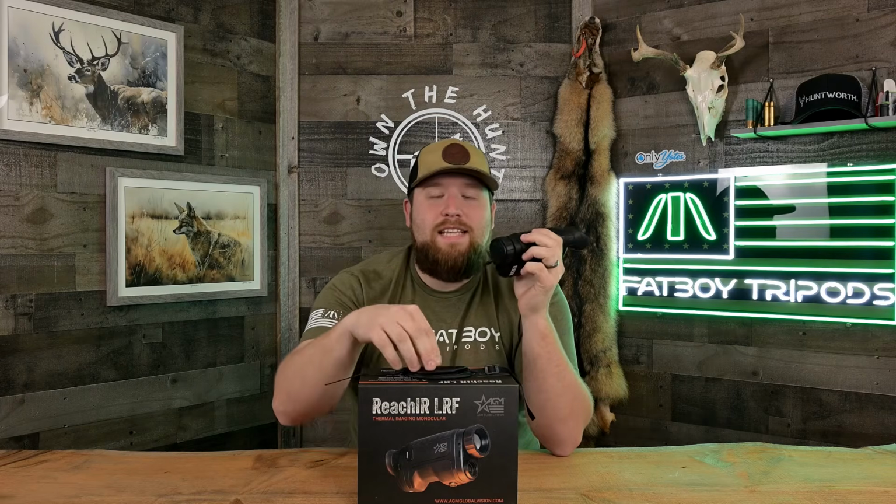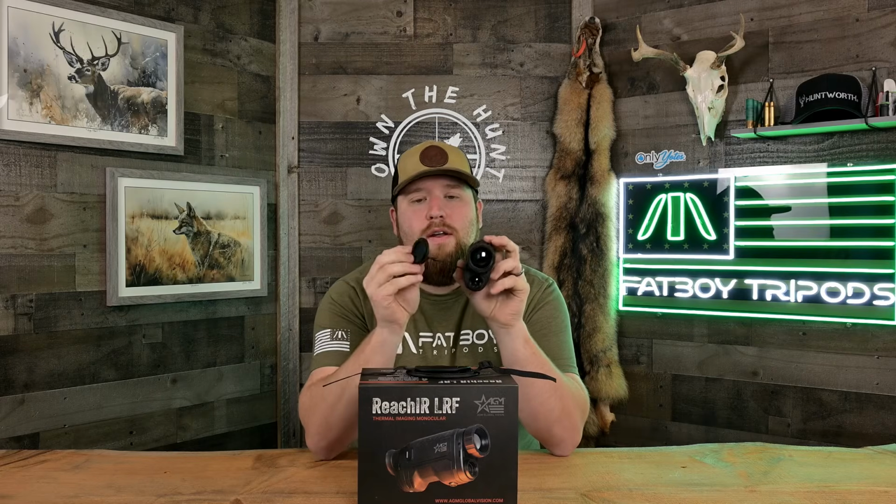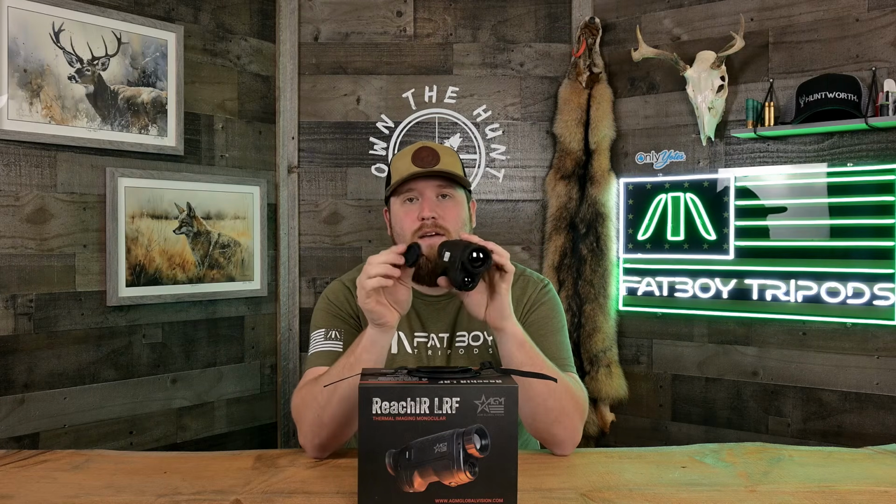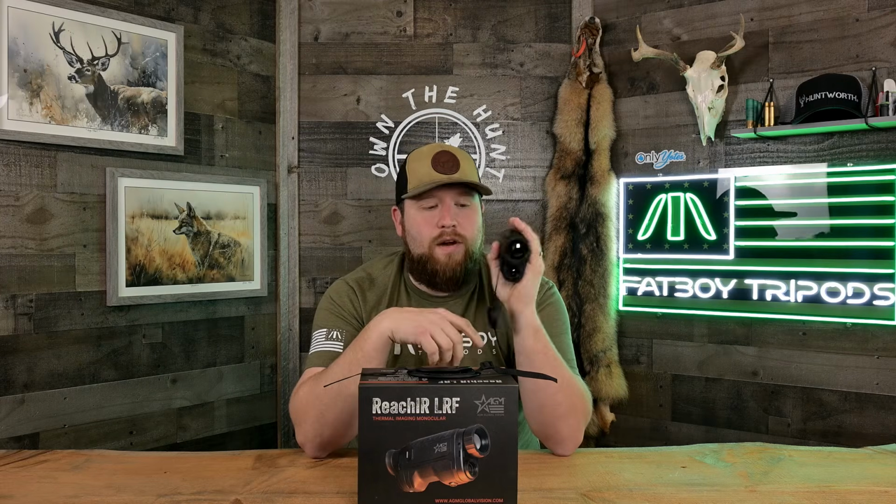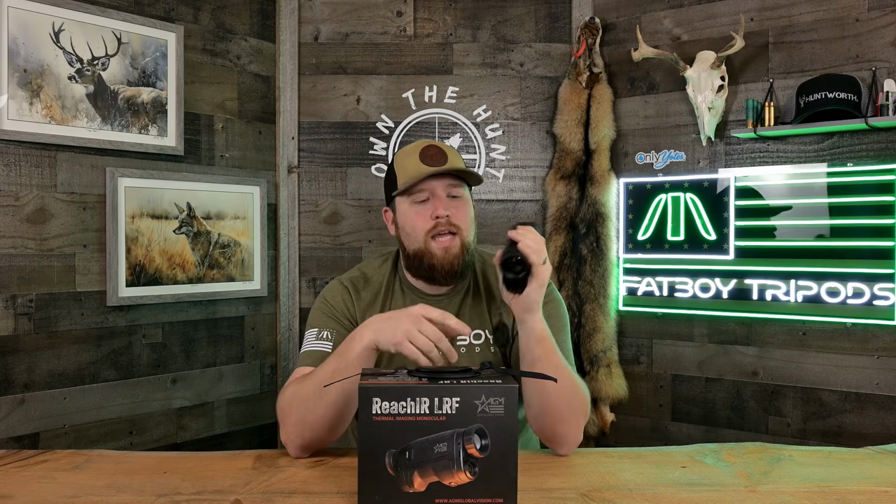With that said, this hand strap does have a pretty good use case in that it has a magnet built into it and you can house your front lens cap on the hand strap with a magnet and it does stay really well. The problem is that if I'm not going to run the hand strap, now I have nowhere to put my lens cover. Okay, so it just dangles free. Not a big deal. It stays out of the way of the laser rangefinder, so no issues there. It's really not a complaint.